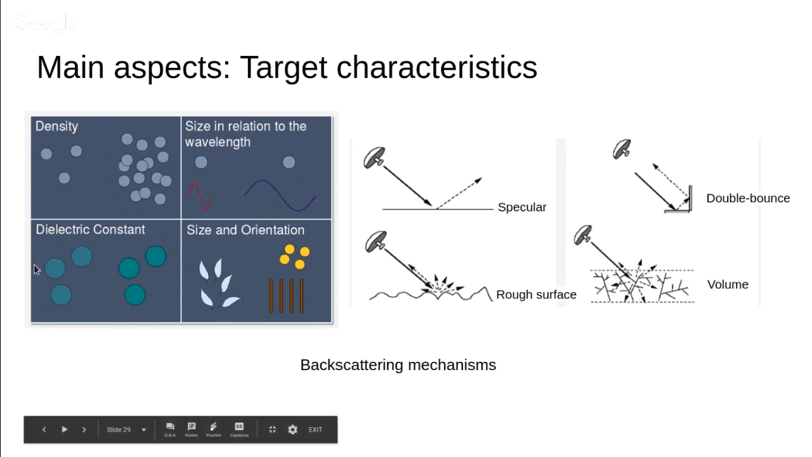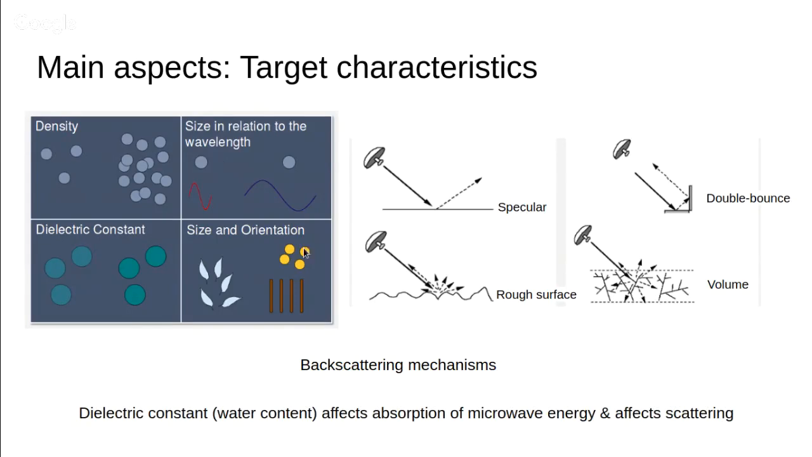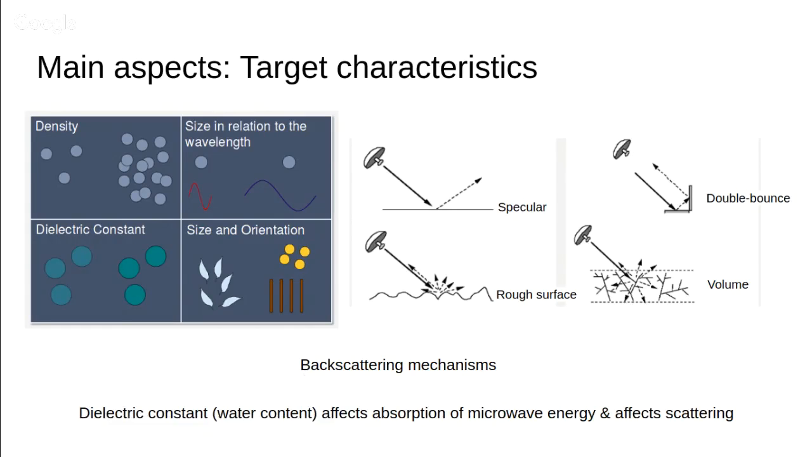All of these also interact with things like the density of the target on the ground and the dielectric constant of the target. This is basically how much water content there is in the target, its size and orientation, and of course the wavelength of the signal that we've been talking about. The dielectric constant, which is the water content, affects the absorption of microwave energy and hence affects the backscattering.